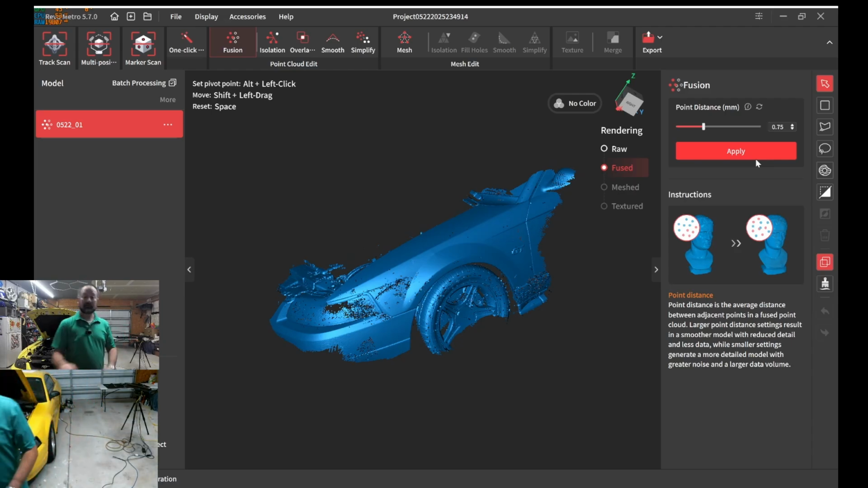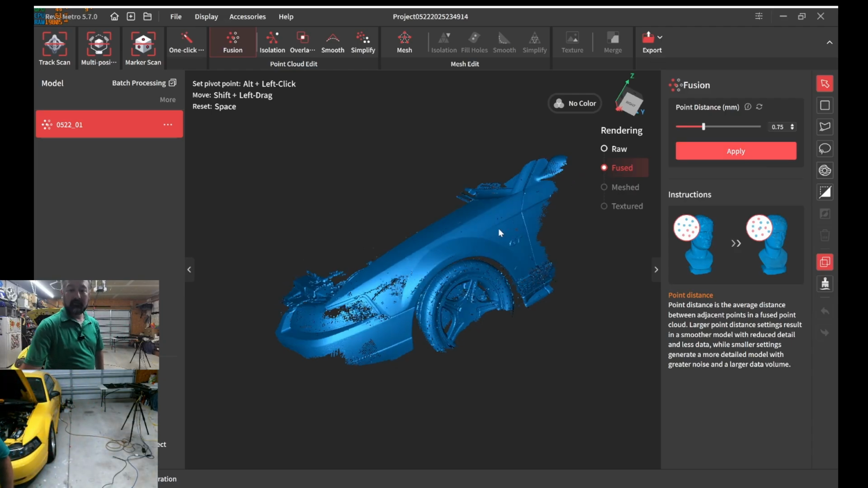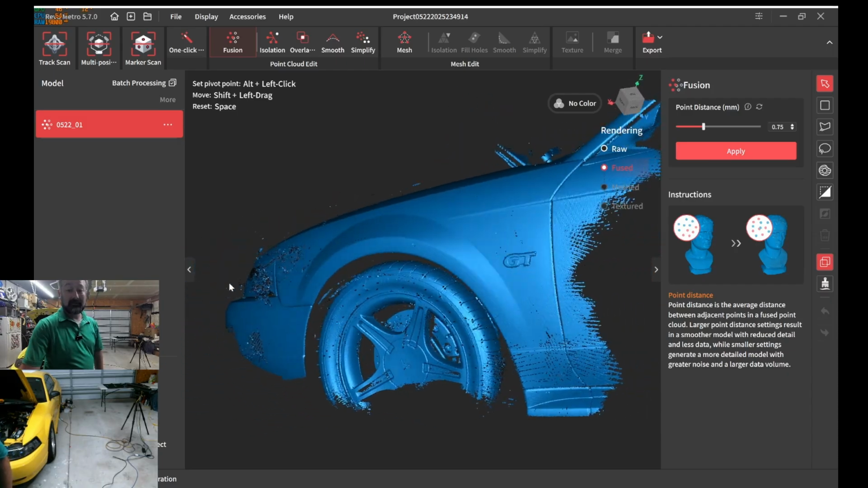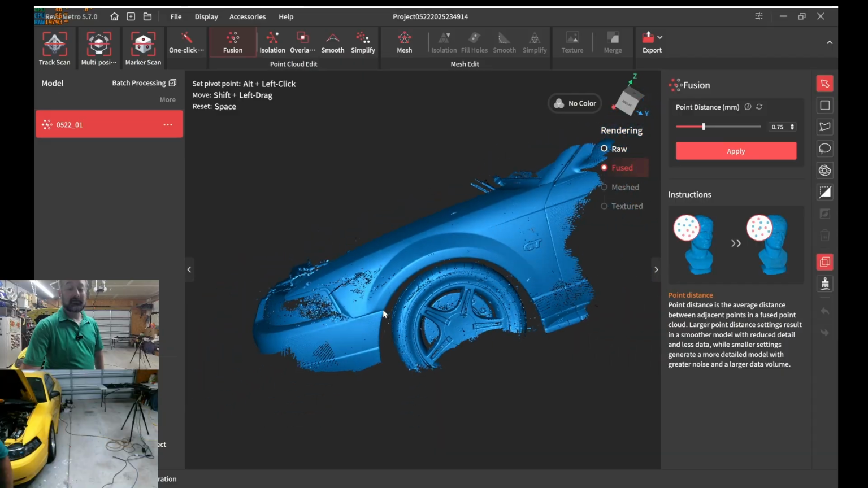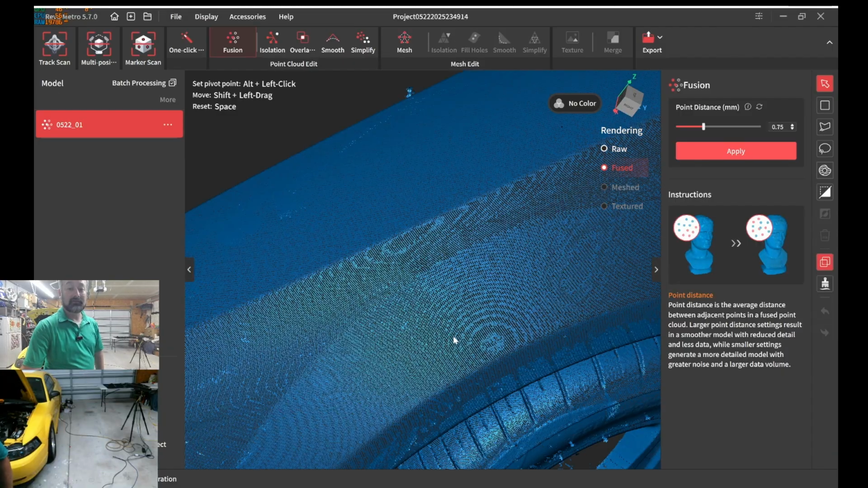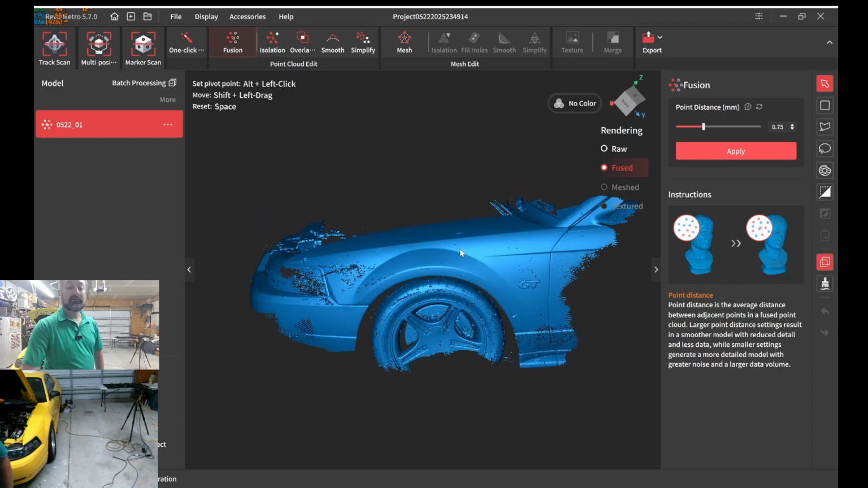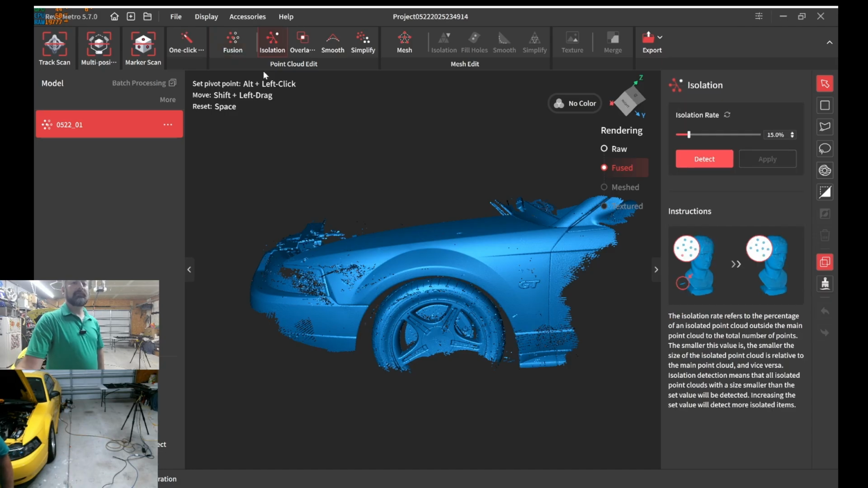Remember, speed run. All right, so honestly, that don't look too bad, guys. Okay, so this is just point clouds, remember? I did get some of the engine bay. So I am going to do isolation. Isolation is the first step you want to do. It's going to clean up the junk, so any of these floaters should be taken care of.